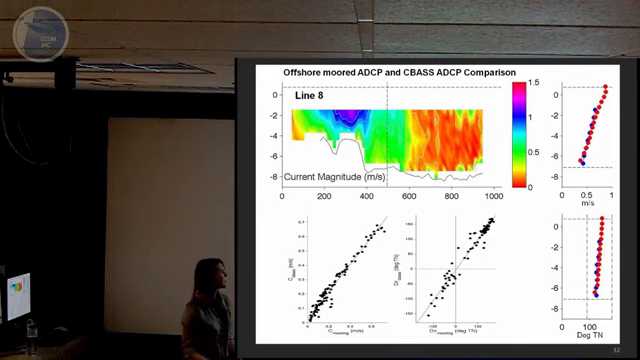And this represents line 8 across one of the bottom-mounted offshore ADCPs. It's a cross-section along the line, and it shows current magnitude. The dashed vertical line shows the location of the bottom-mounted ADCP. And from just this plot, you can see one of the advantages of using a moving survey system to measure currents. This large current plume was captured by the sea bass, but might not have been captured by the bottom-mounted ADCP.